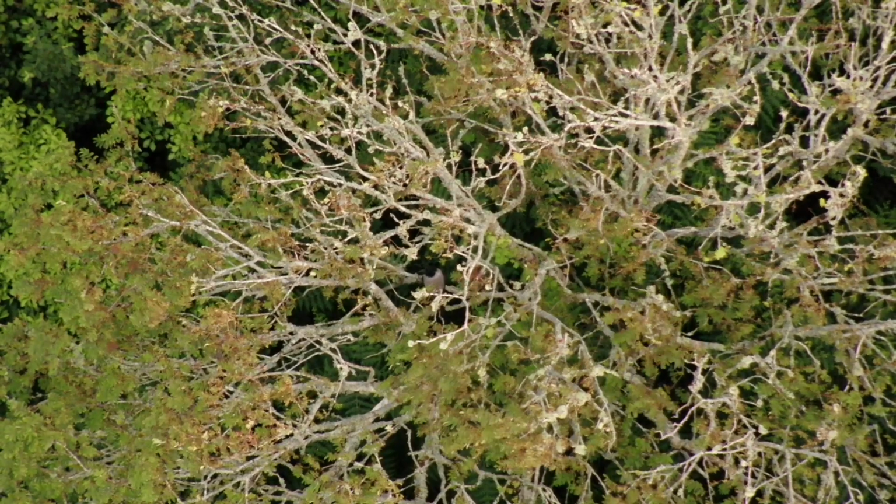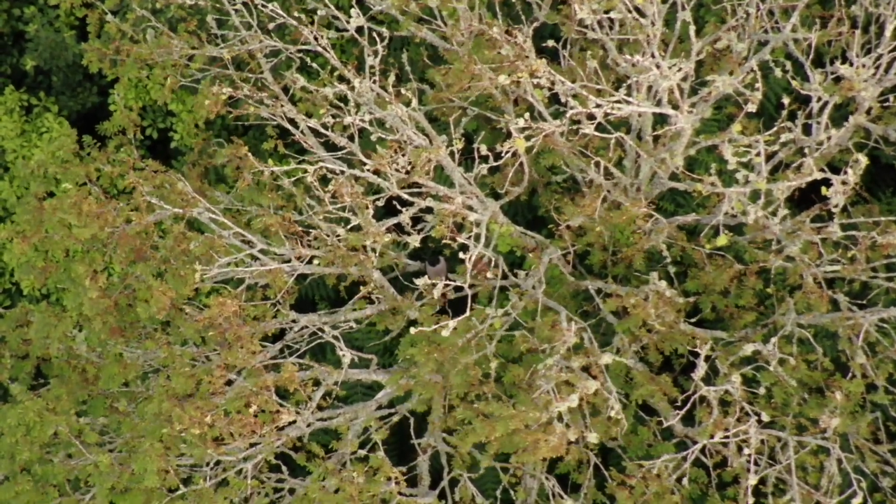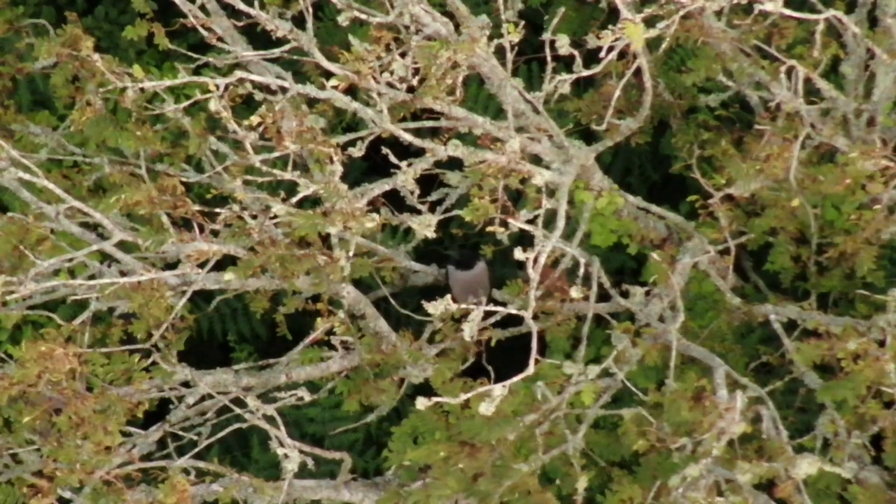Also other species such as hooded crow, and they're very important from a merlin perspective because merlin typically use old hooded crow nests, so the presence of hooded crow is important and can be an indicator of merlin.